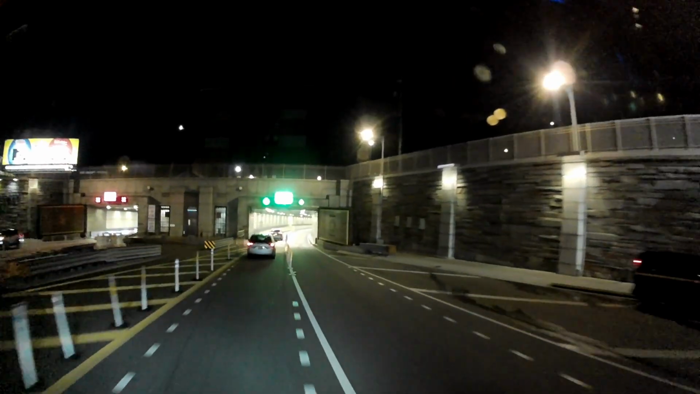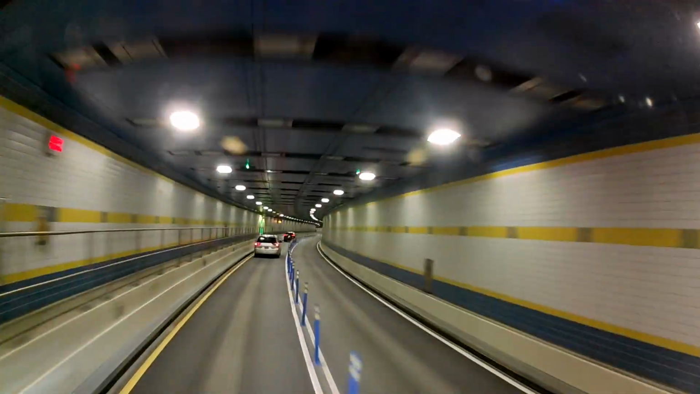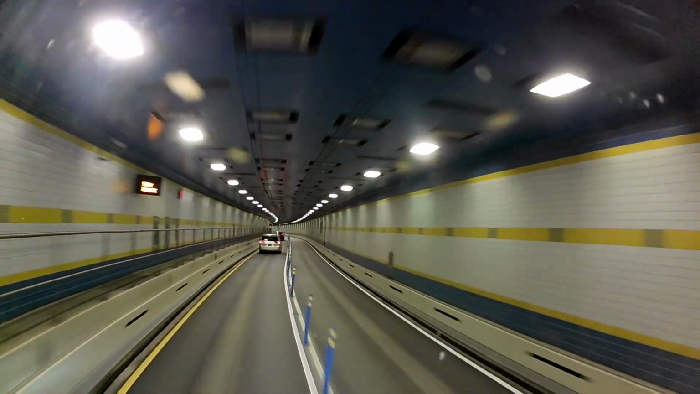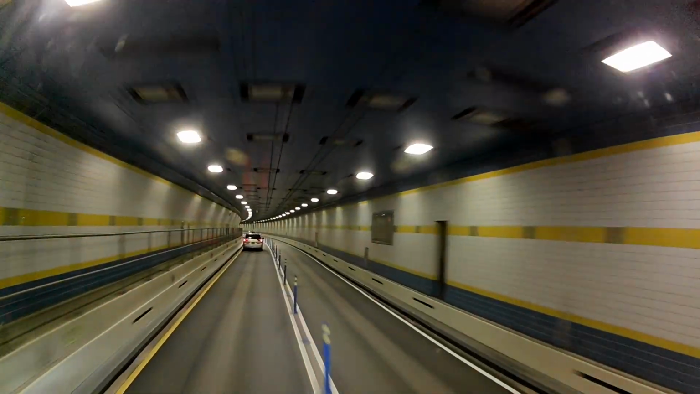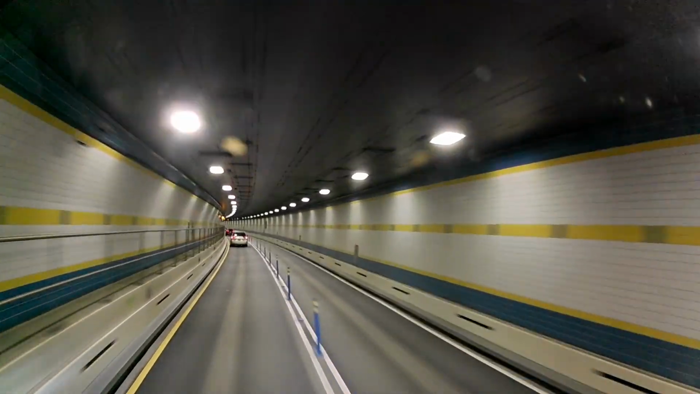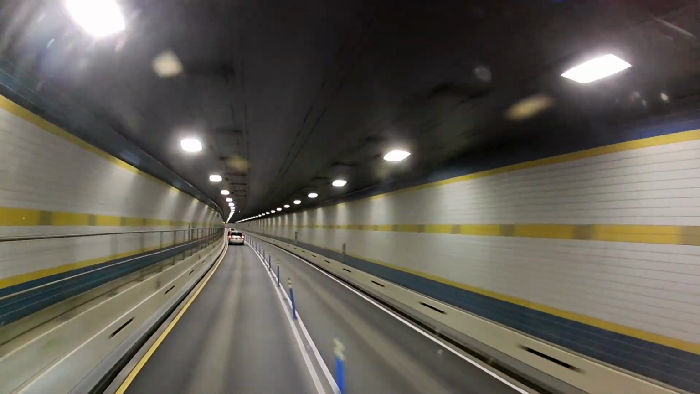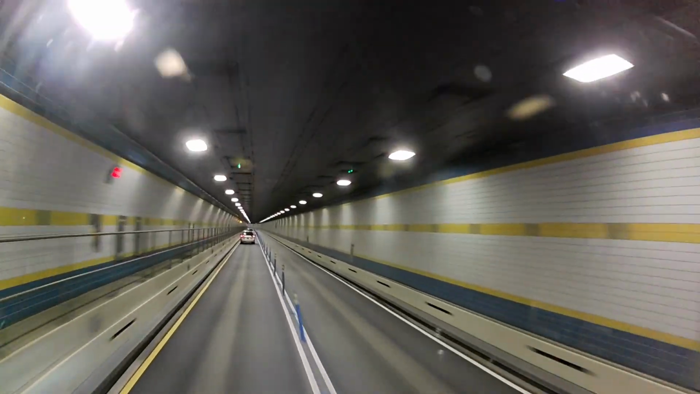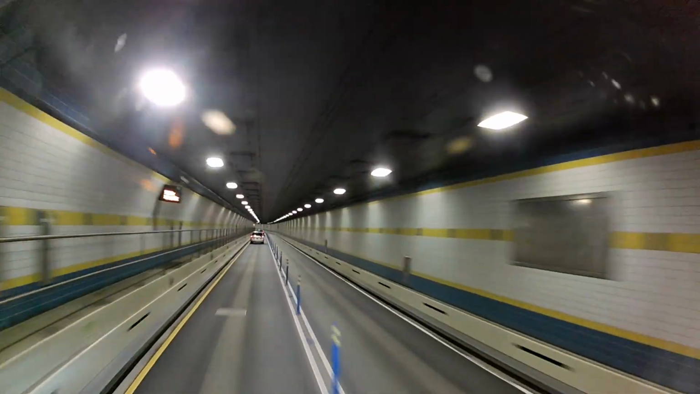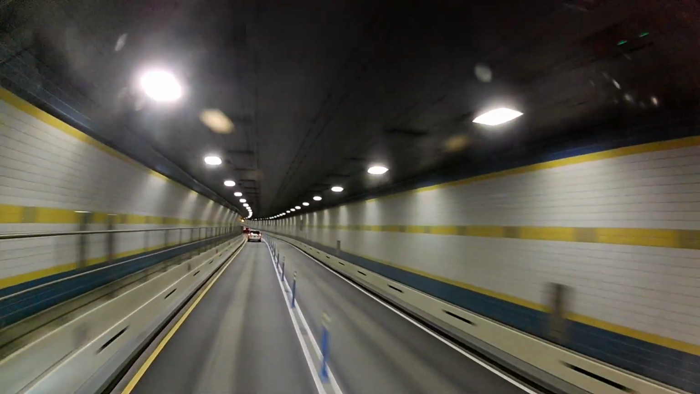Now we're entering the tunnel. The world above disappears, and everything becomes quiet. Just rows of ceiling lights stretching ahead, walls reflecting the glow, and that steady echo of engines all around. It almost feels like we're traveling through time for a moment, from one part of New York to another, underground, separated from the noise. You can see the curves, the ventilation fans overhead, and cars moving like a small river of lights. And just like that, we're getting close to the exit.